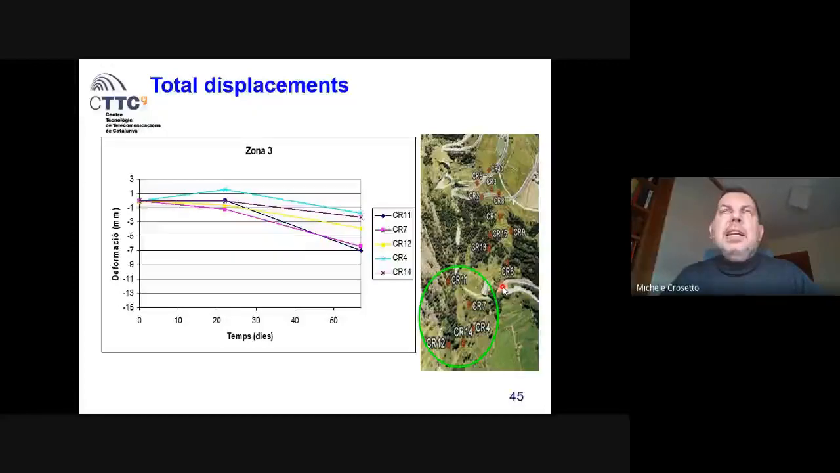Of course, in other applications, it is possible to install the corner reflectors so they remain installed all the time, and it is just a question of installing and reinstalling the instrument. But in this case, we were also reinstalling the corner reflectors.